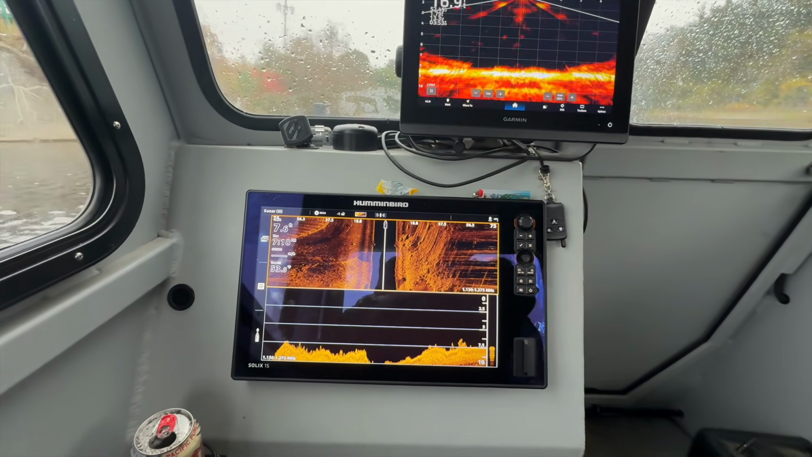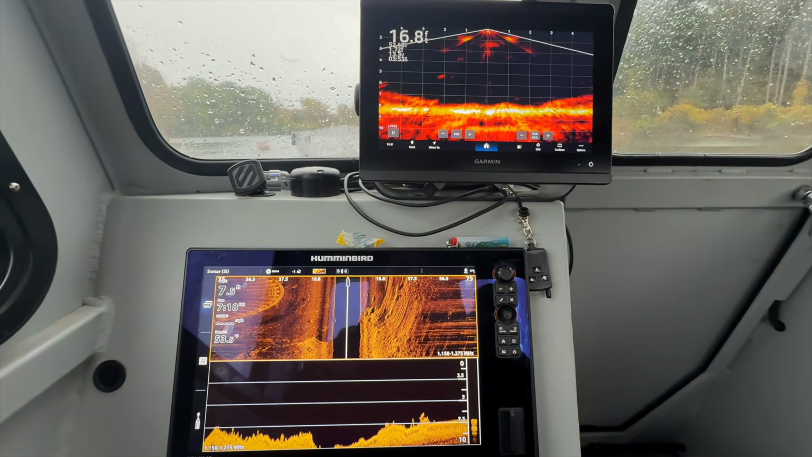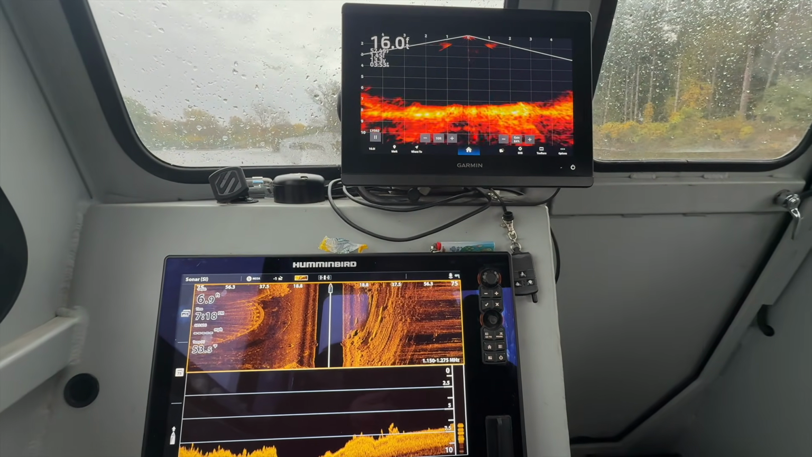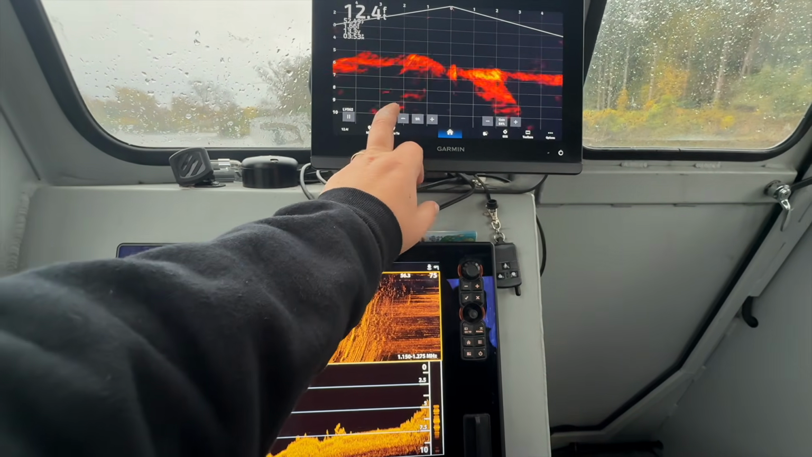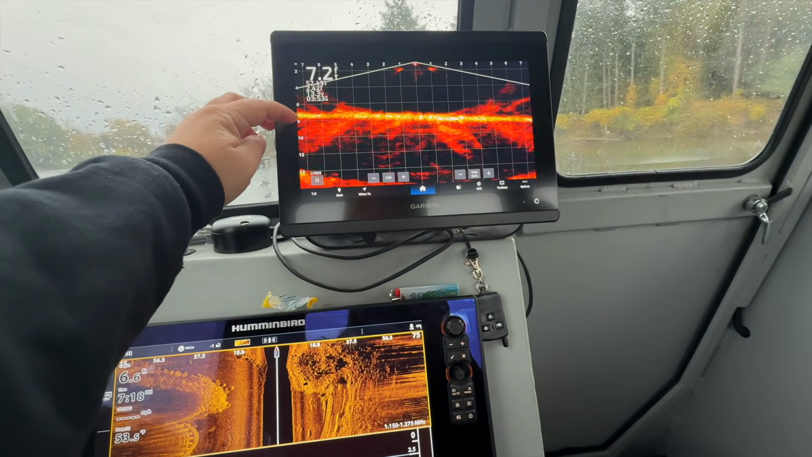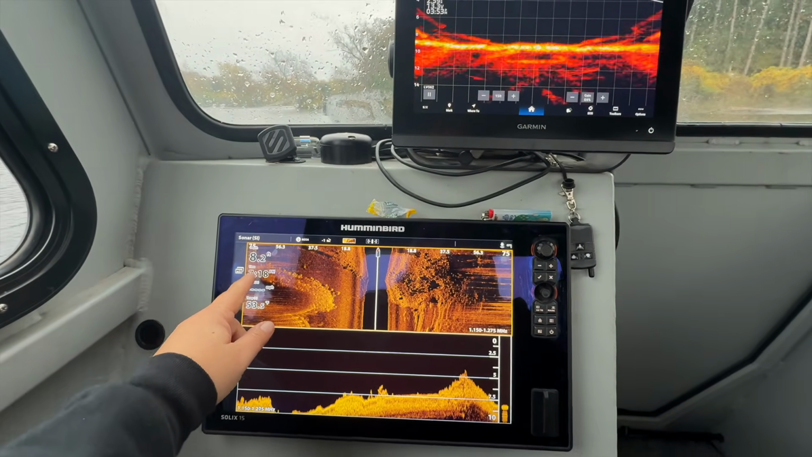So we are at 7 foot, but for some reason, the live scope is reading like 16. It's showing us the ground. Yeah, it's showing us the ground. Everything in that capacity is correct. I mean, you can see right here, about 8 feet. We're just about 8 feet there.